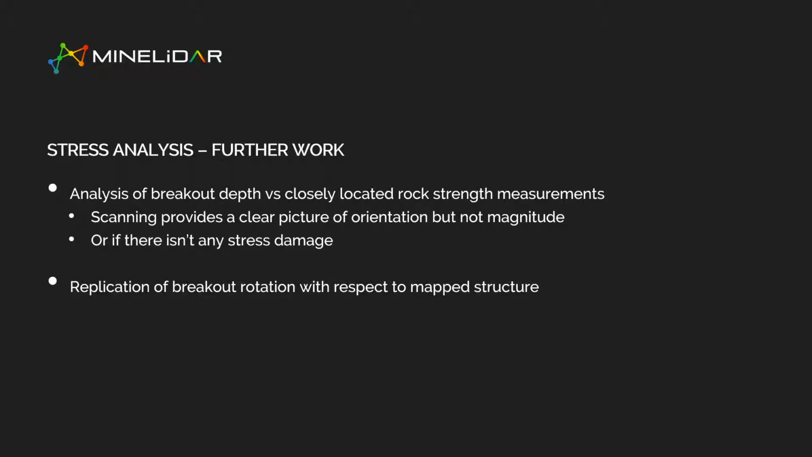So we've got some further work there. We've got some data. We've got some UCS testing in that rise. So we'll probably have a look at how those actual local results relate to actual breakout depths. I know there's been a lot of work on that.